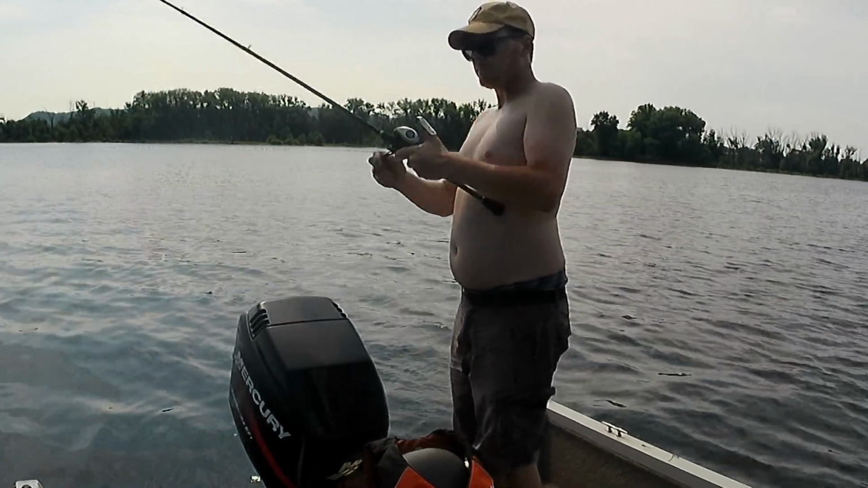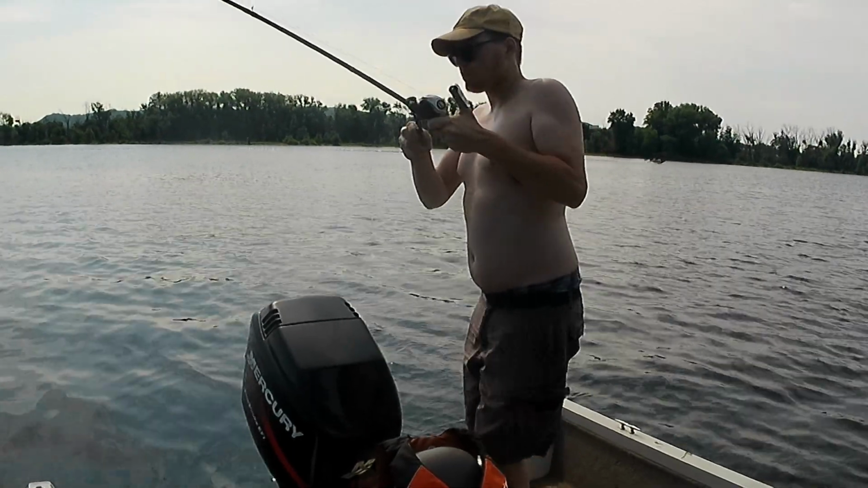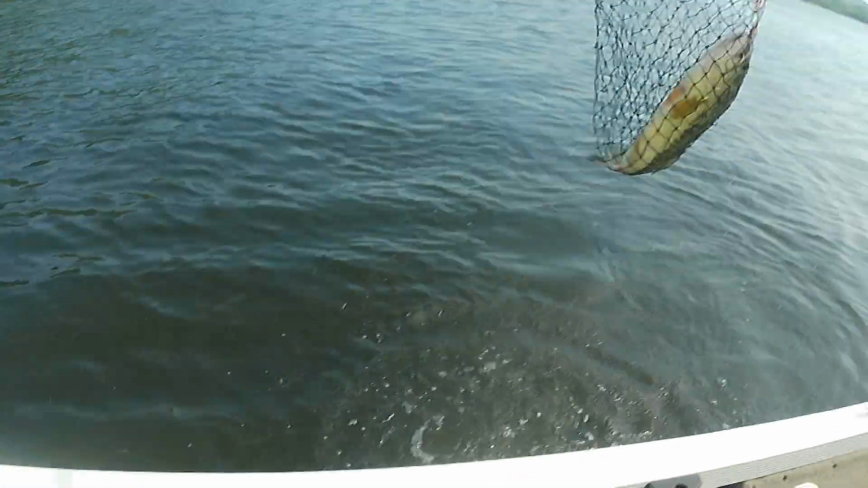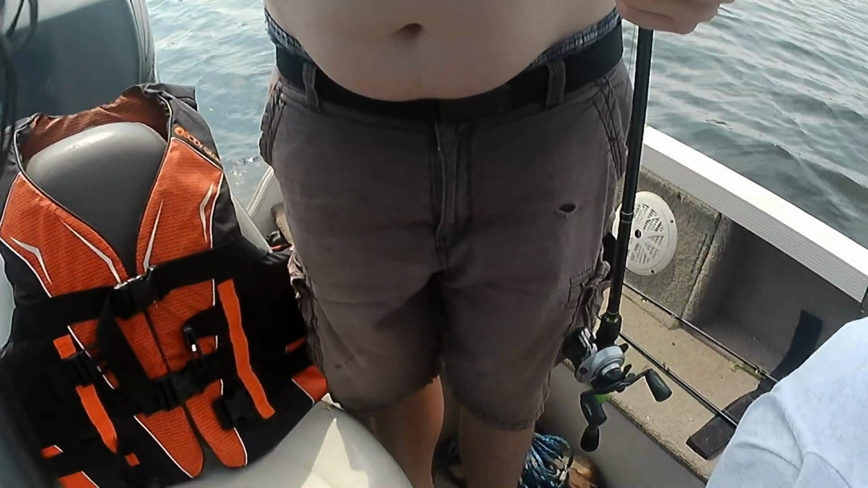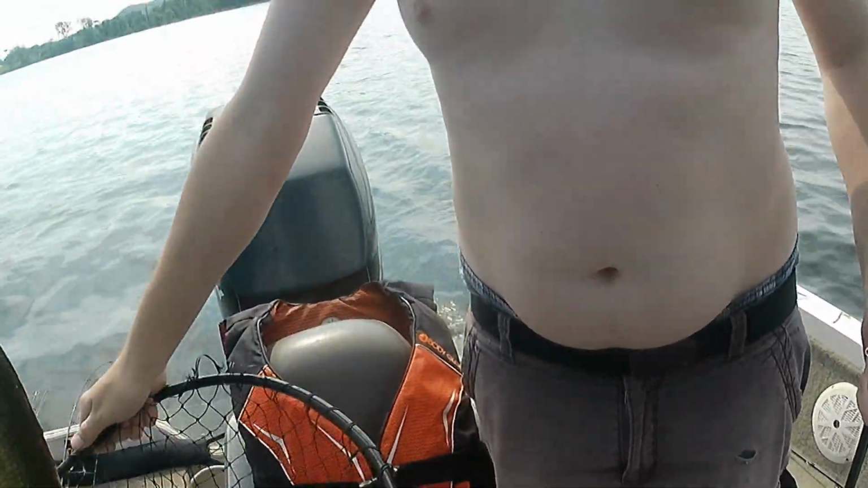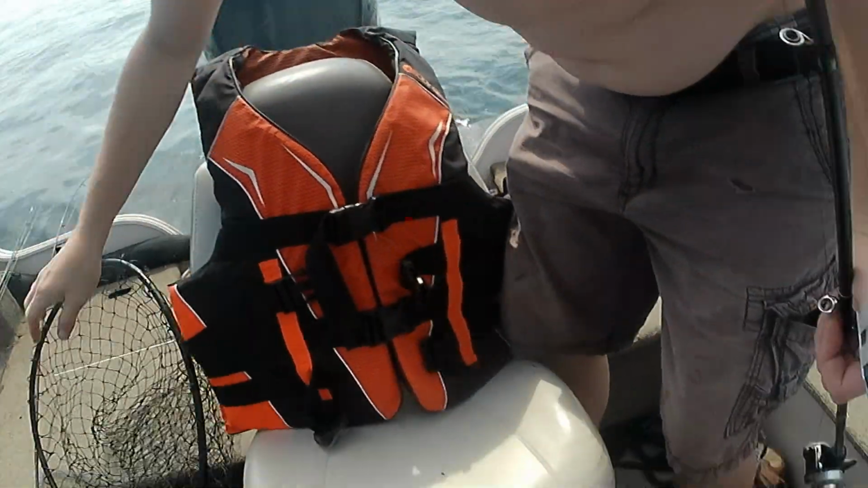Oh jeez. Big bass. Derek has another big one. There we go. Wow. Derek has bass number 2. Now I guess to get him in here without getting my... Don't get me. Darn it. Okay, get him.